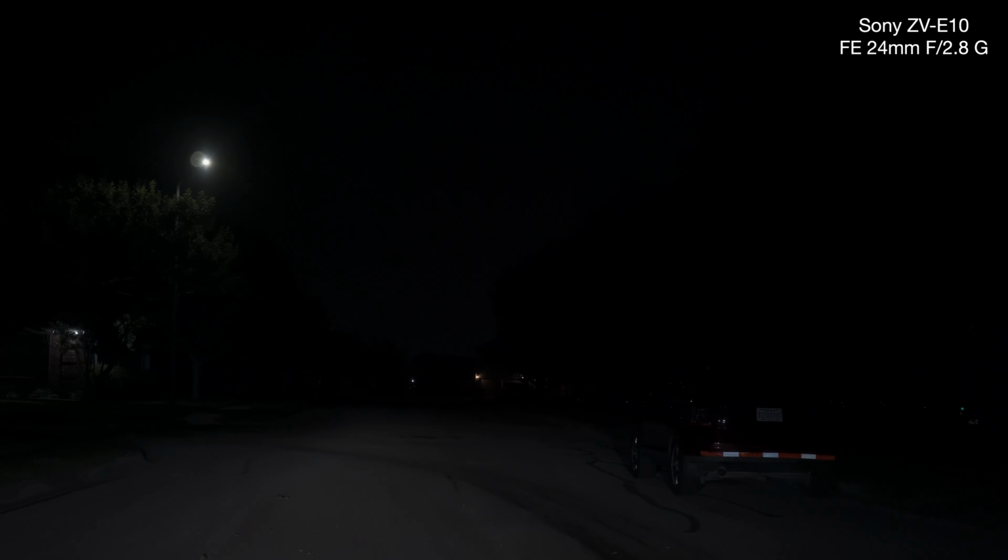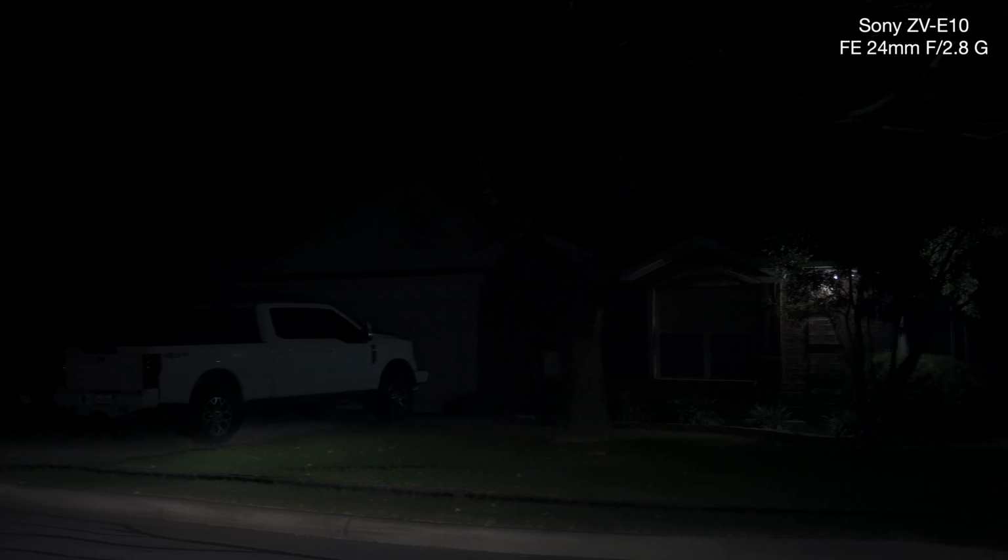So I'm liking this right here, 1/125th, f2.8 at 640. If I do 800, 1000, let's leave it at 1000, 800, 640.